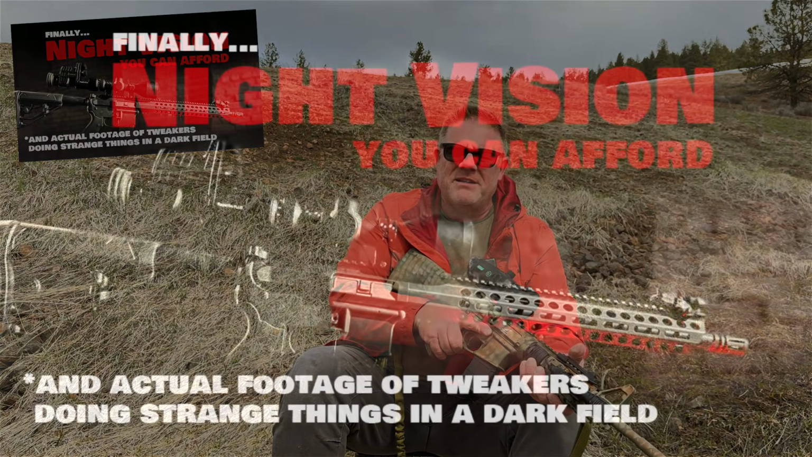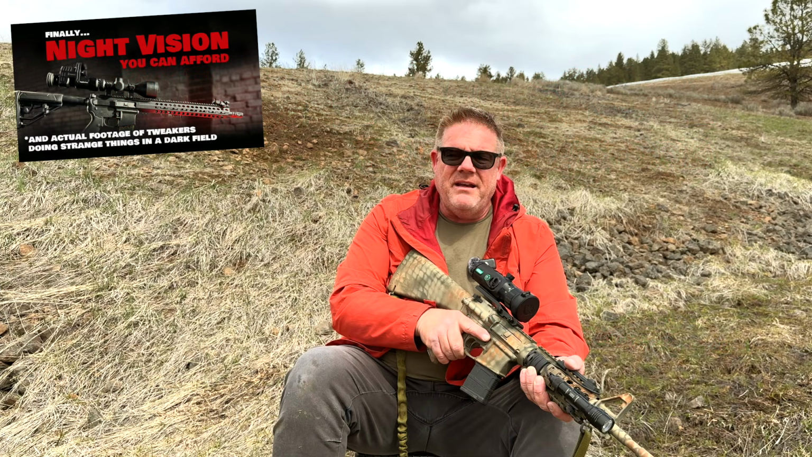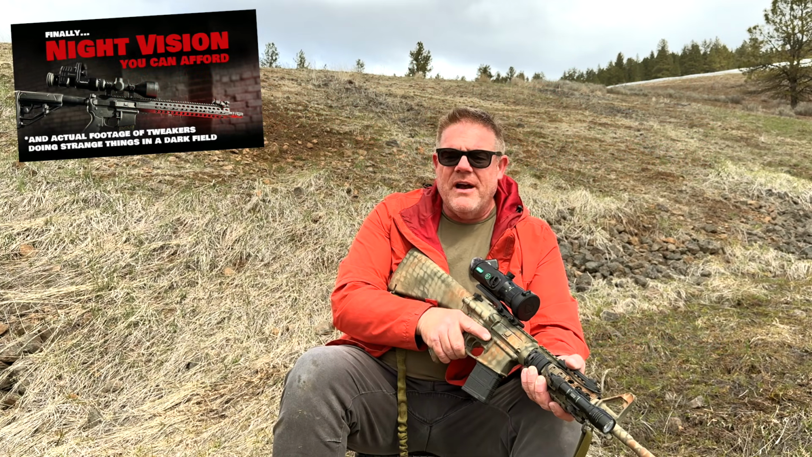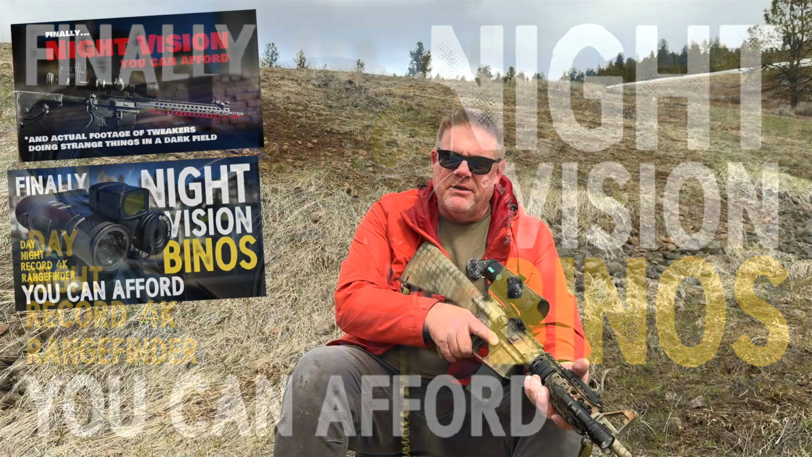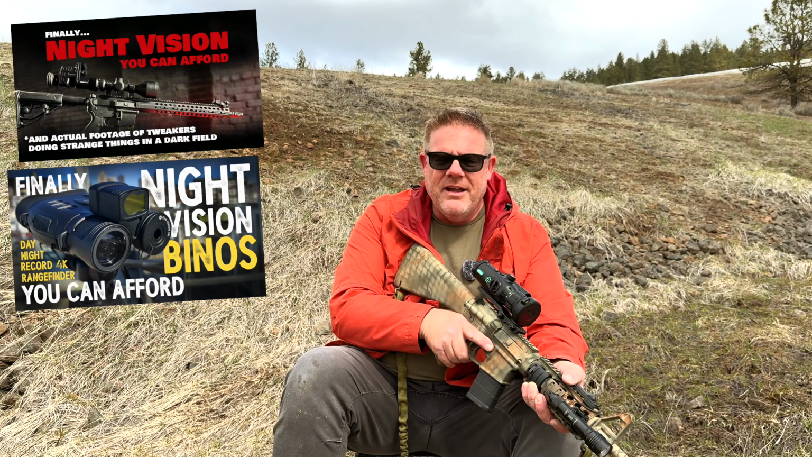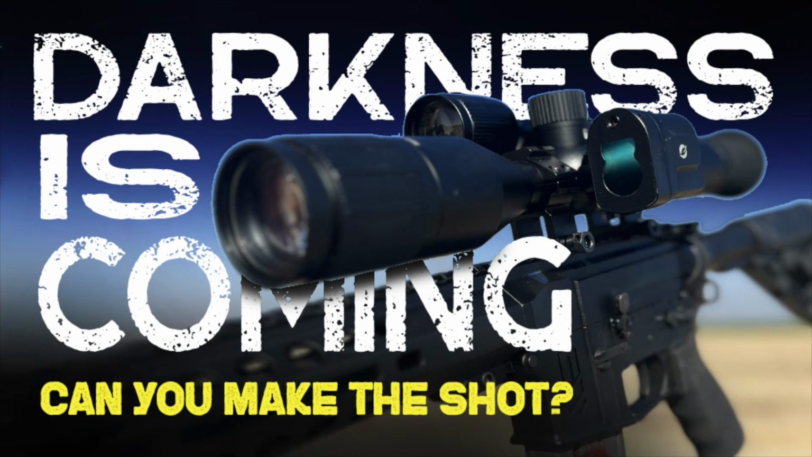They first started out by sending me the NV100, which is a clip-on night vision device that attaches to their scope. Now, this is a really cool design and a little bit bulky. Soon thereafter, they sent me the NV200, and that's a set of night vision binoculars. I'm not really sure what happened to the NV300. We skipped that, but the NV400 came out recently, and it's an awesome night vision scope.